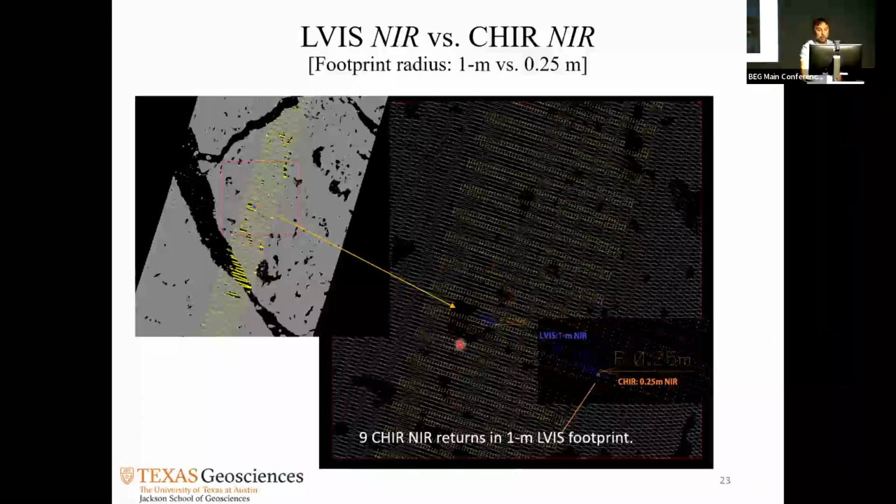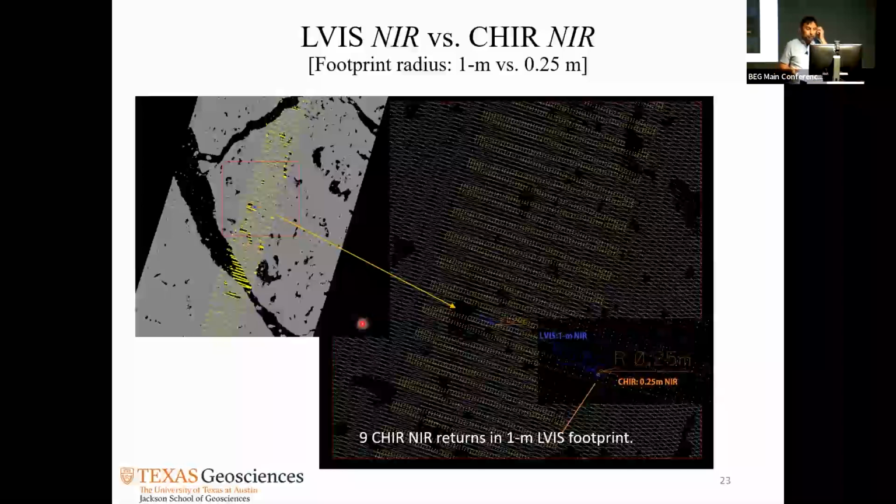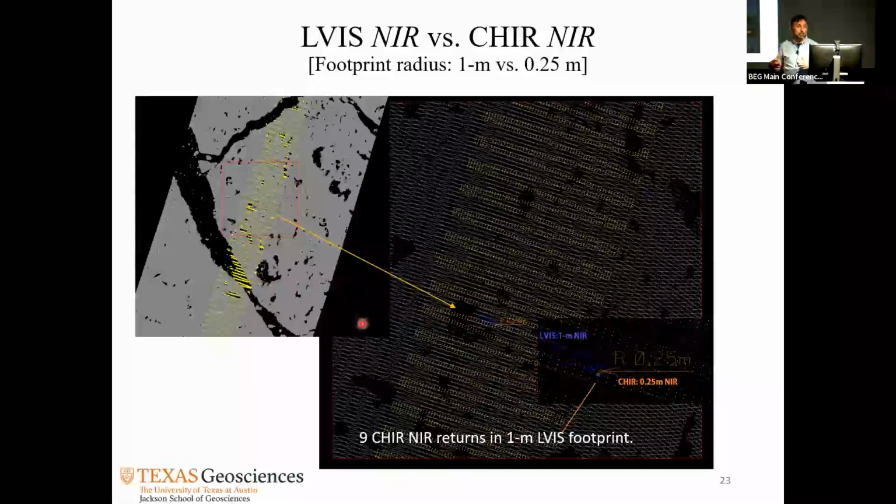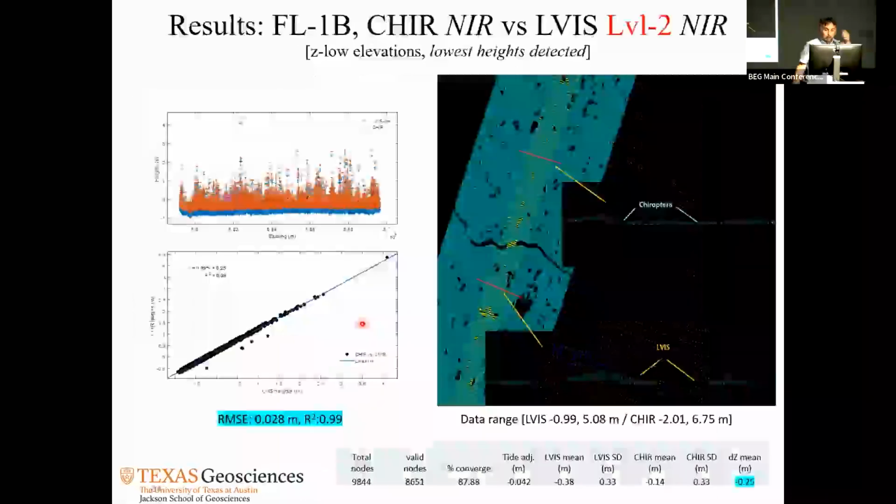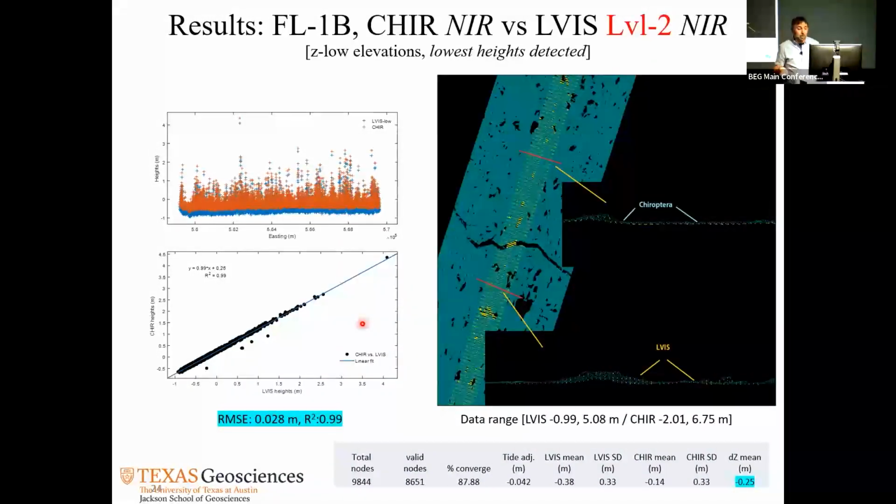Their footprint at this altitude is 1 meter radius versus ours, which is 1/4 of a meter in radius. So there are 9 returns from Chiroptera in 1 meter that we can compare to their one measurement. The result here is literally perfect.